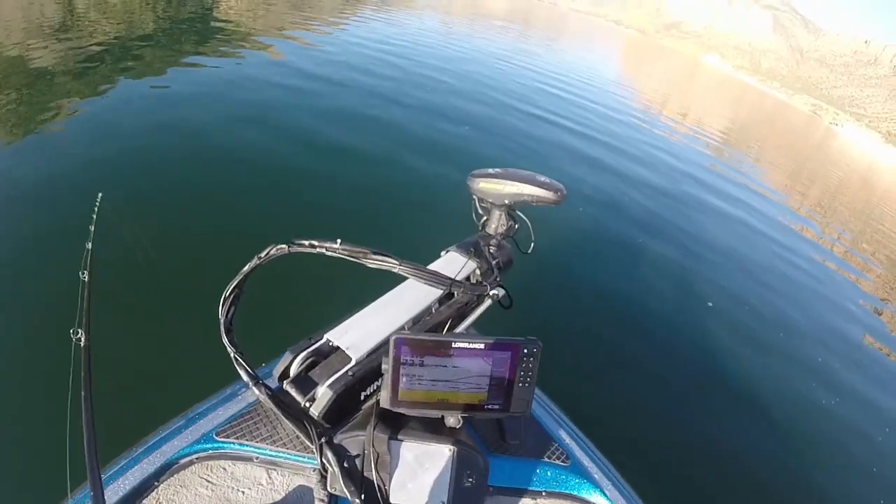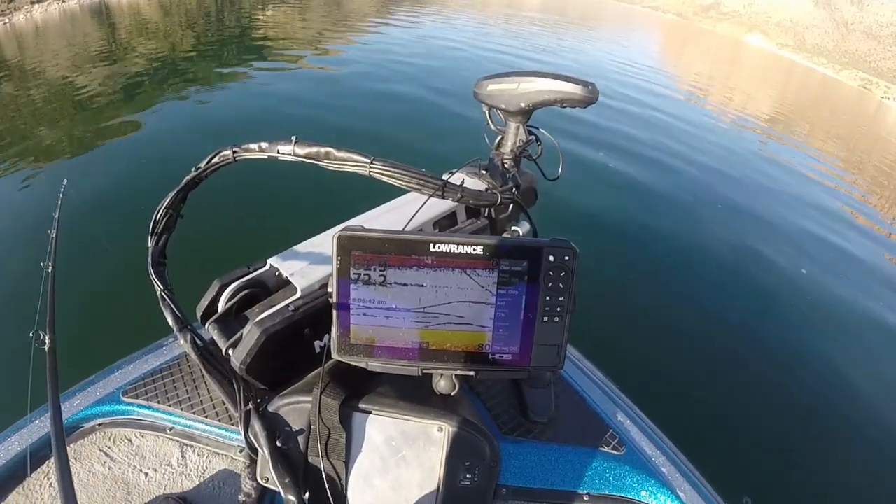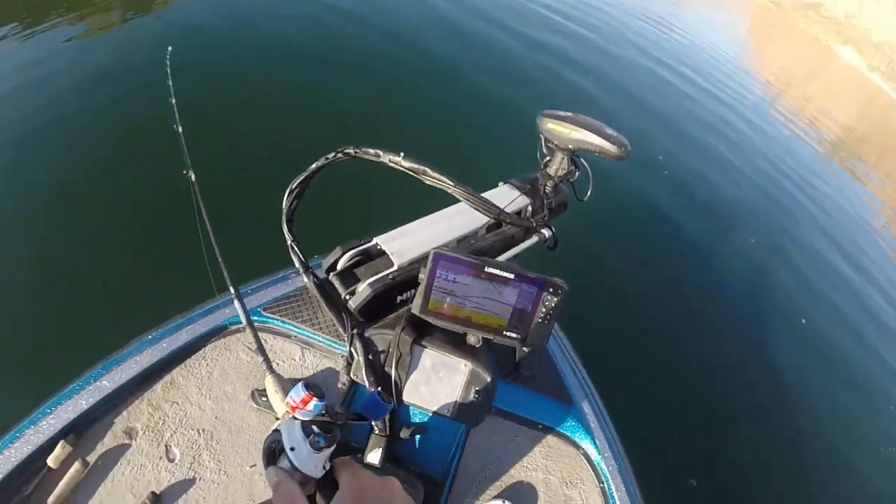So you can see my diagonal line coming down. I'm headed right to that 38 feet mark where I see those fish working, and that's where I'll start jigging.